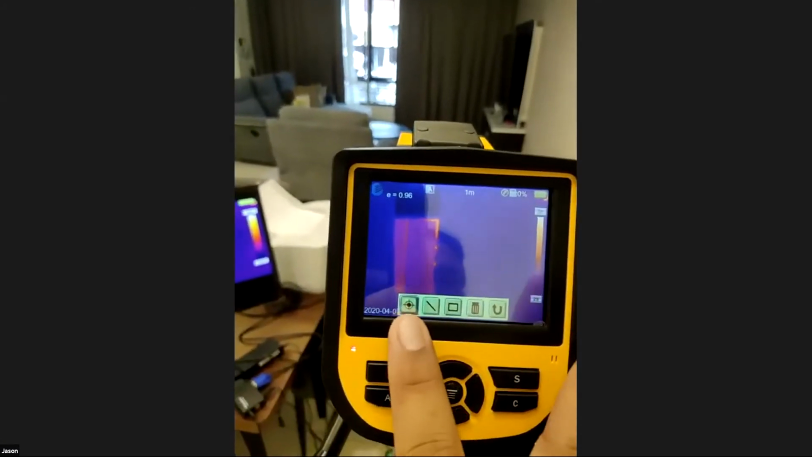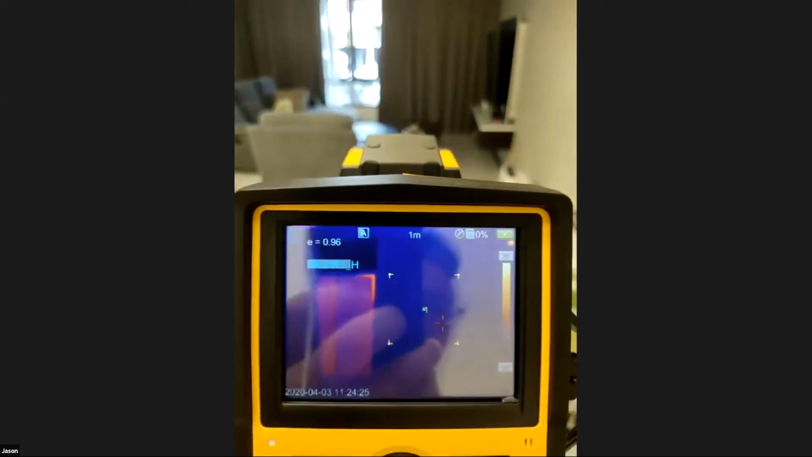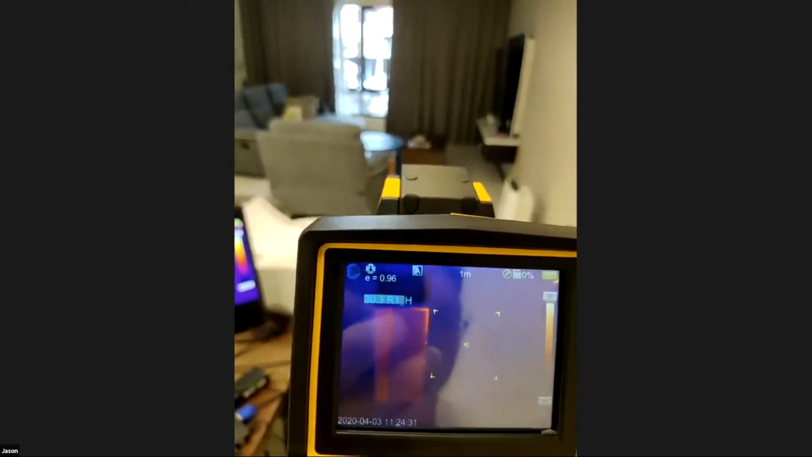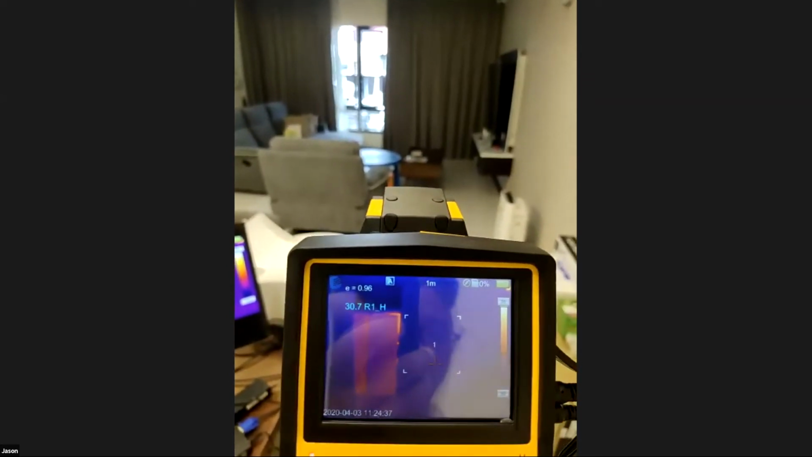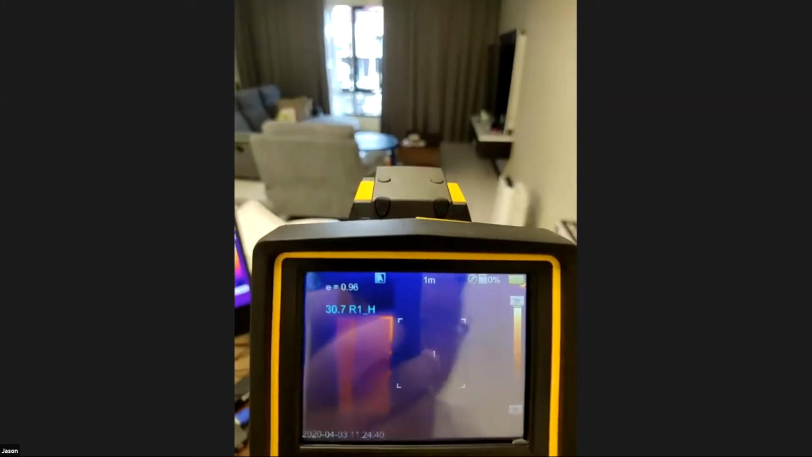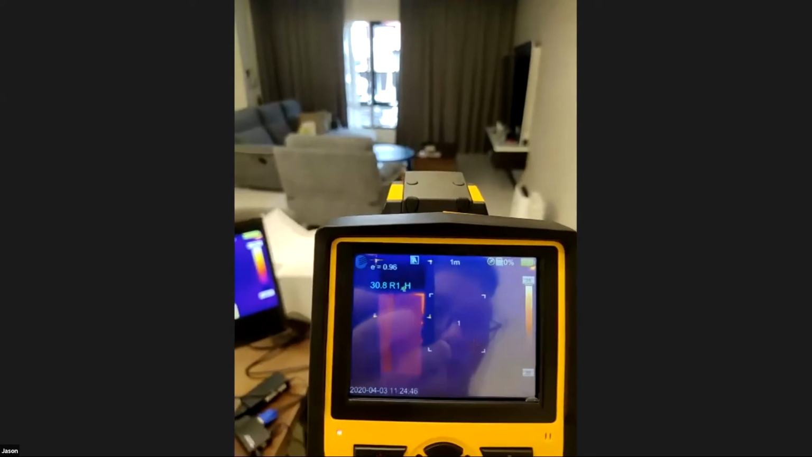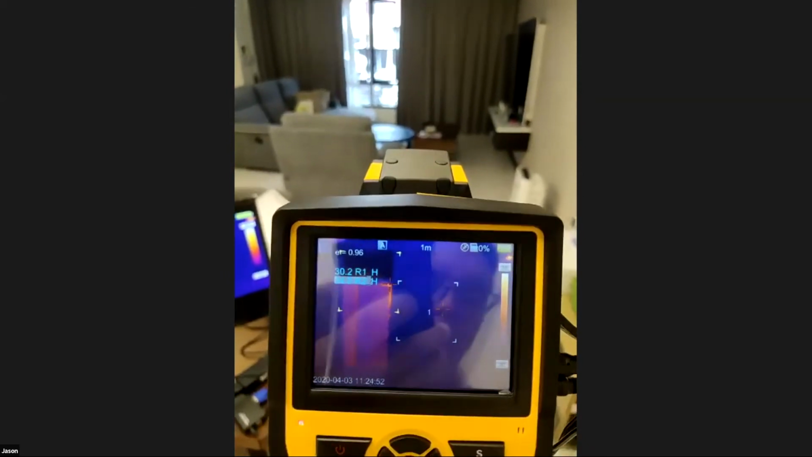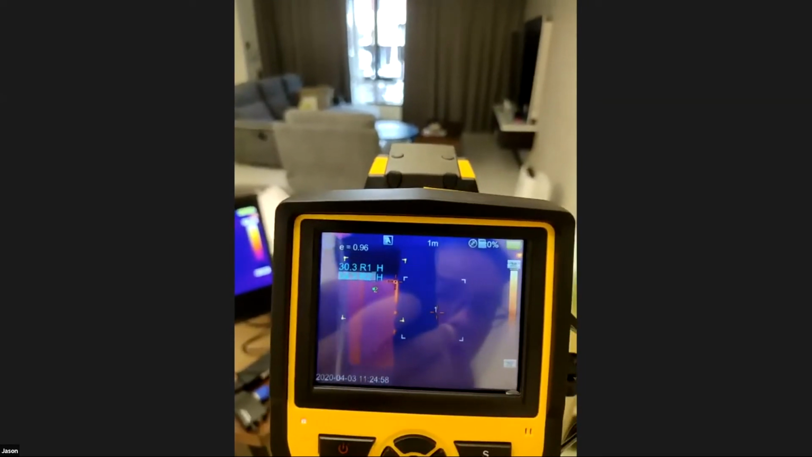Just now we covered the first mode. So normally we will use the third mode, which is set region. As you can see, there's a small box within the screen that you can move up and down, left and right. Once we enable this, the camera will only scan the highest temperature within the region. Whatever is outside of the region, it won't detect or read at all. We can add up to 3 regions, but the size of the region can't be changed, it's fixed. So there are still chances that, even with the region, some other heat conductive object falls under the region.